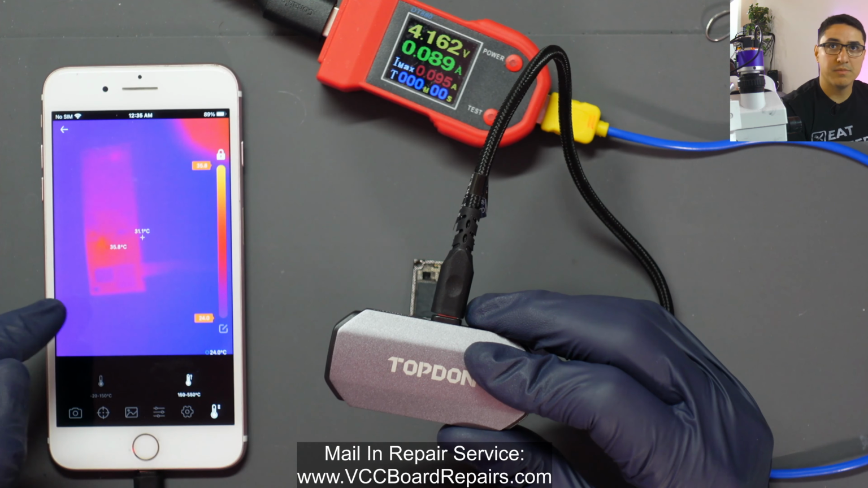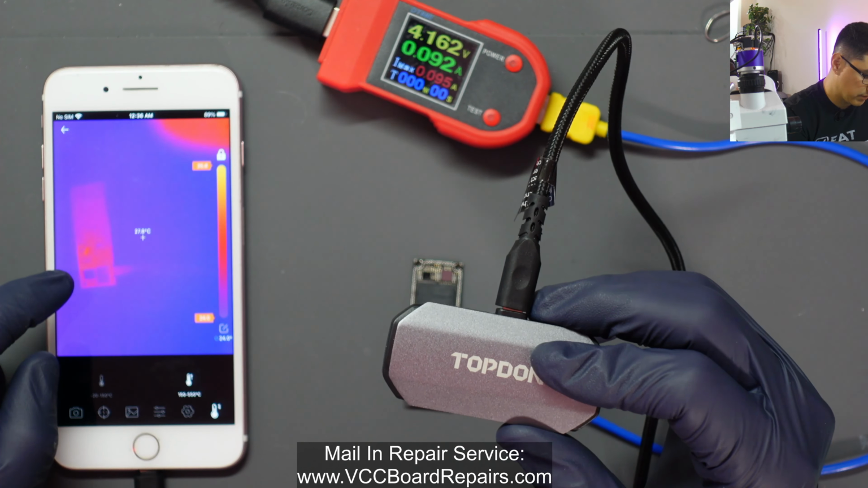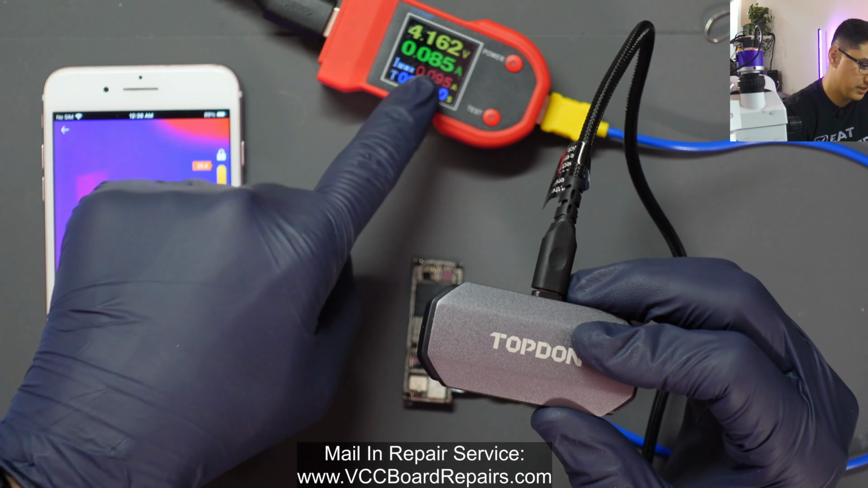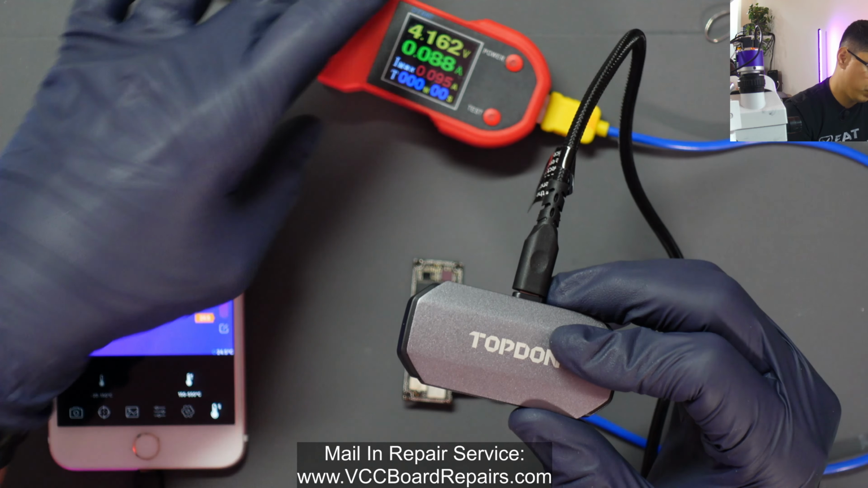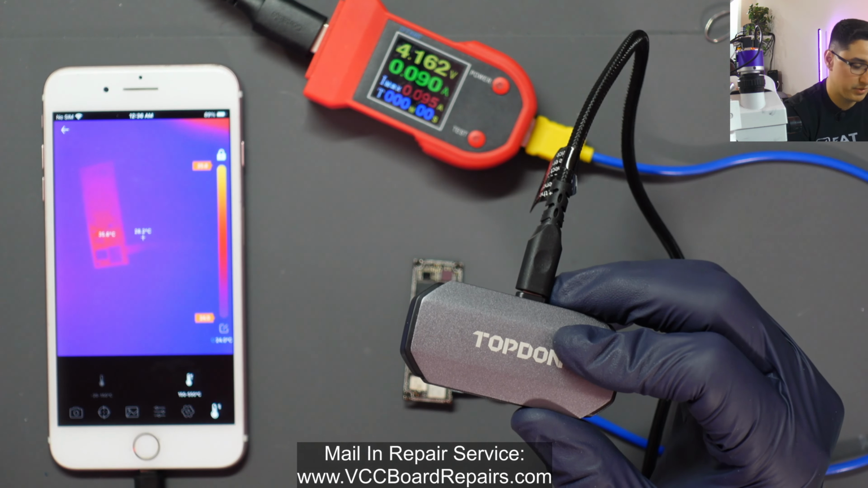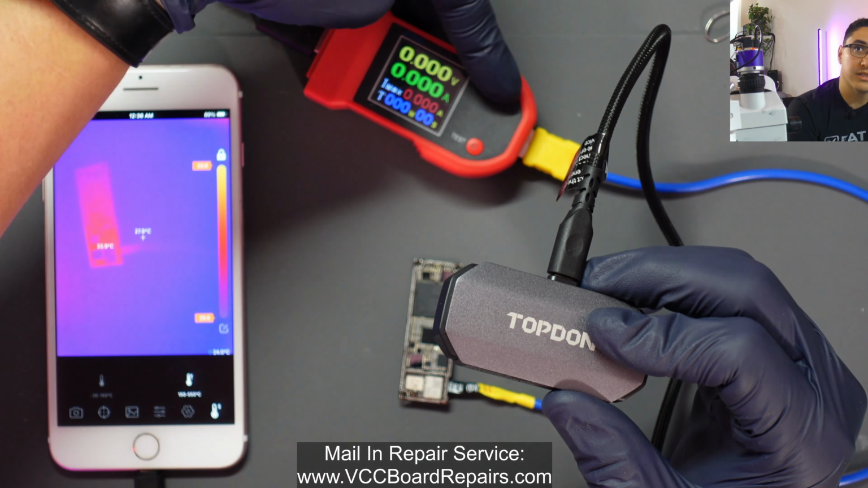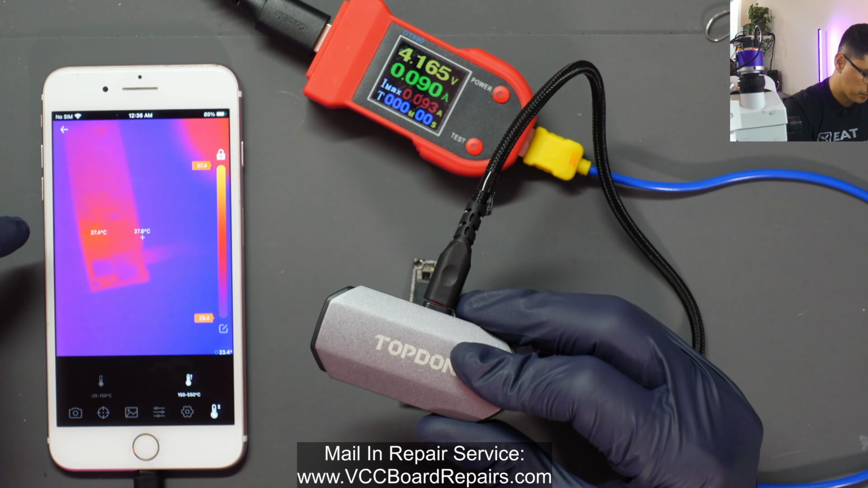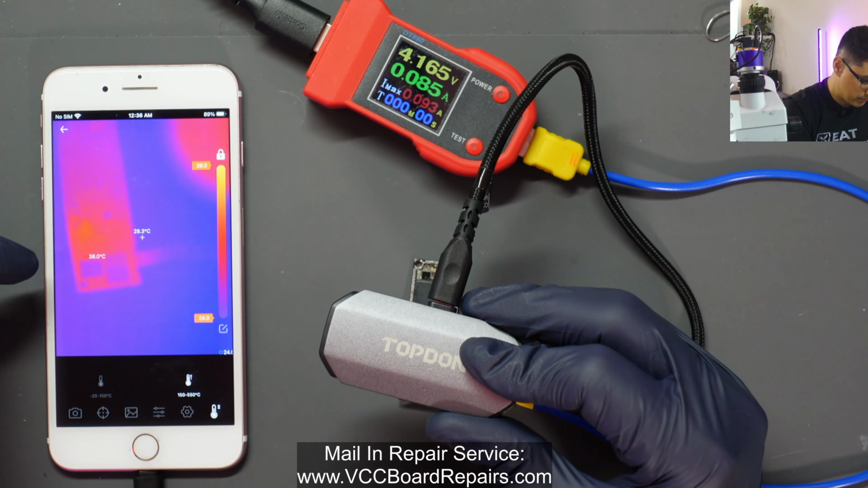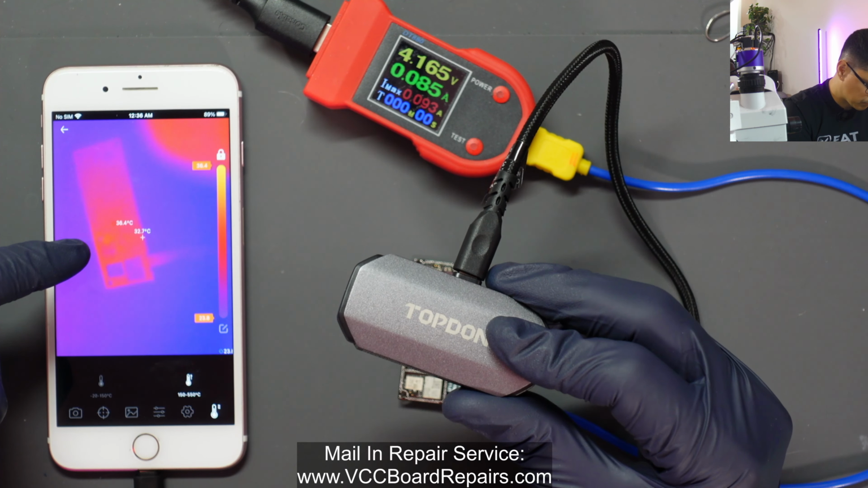So looking at the board, the further away you are, the little more clear it is. And you see there's like 80 something milliamps being pulled by the board before we prompt to boot. That means there's a short on the motherboard. This should not pull any current before I try to prompt to boot, which it is doing right now. But if I bring this to the board, I can kind of see something going on here.